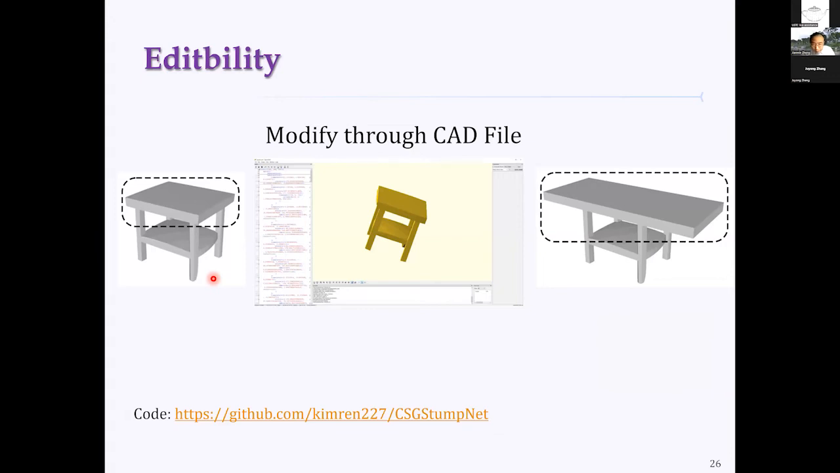Moreover, since eventually you output the object in a CSG-like representation, it is compatible with existing 3D software. For example, you can use Fusion 360, the Autodesk product, or the OpenSCAD software to do further editing.